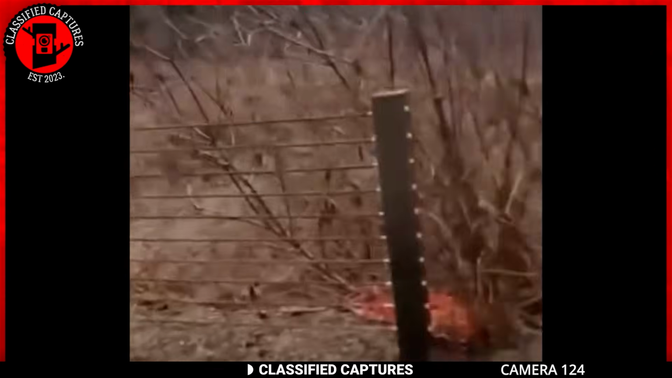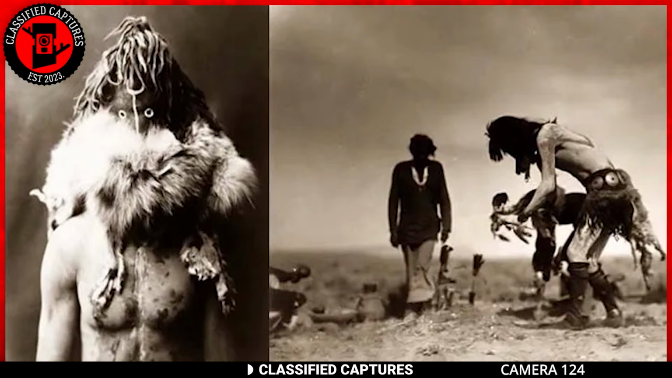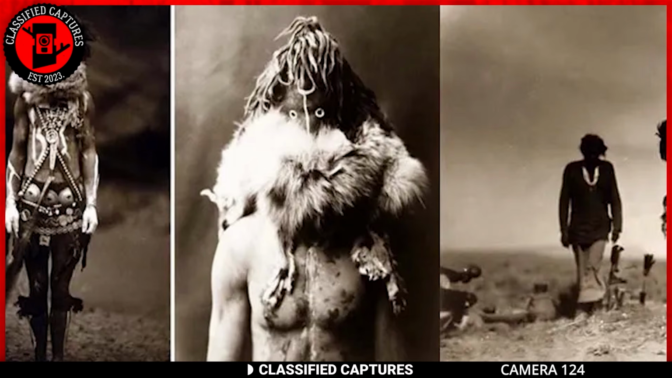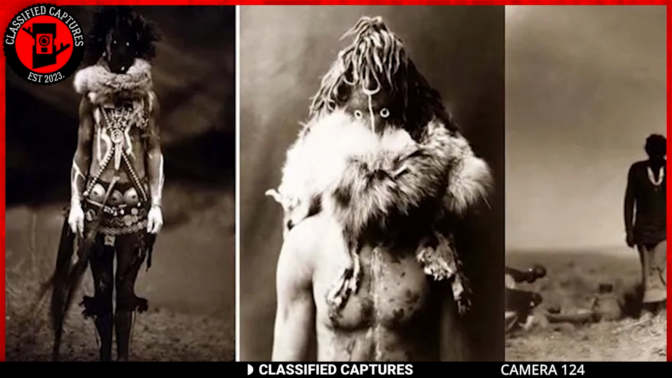The Skinwalker. For those who don't know, Skinwalkers are a fascinating and mysterious part of Navajo legend that has captured the imagination of people worldwide. These creatures are known for their mischievous behavior and their ability to transform into any animal they desire. They're also known to be dangerous, and it's said that they can cause harm to those who cross their path. According to Navajo tradition, the only way to kill a Skinwalker is with a bullet dipped in white ash.